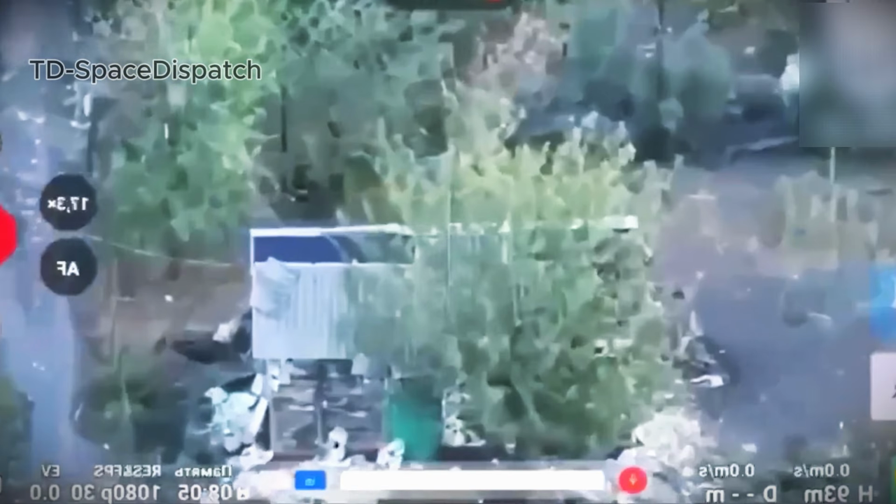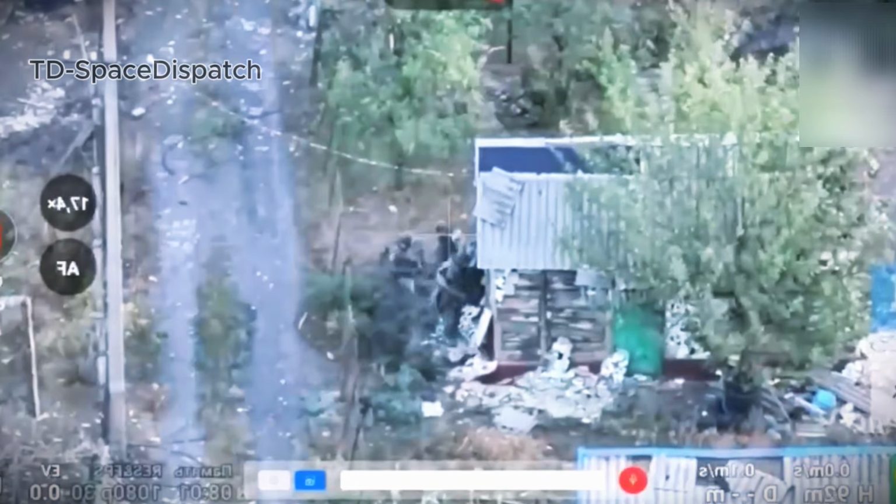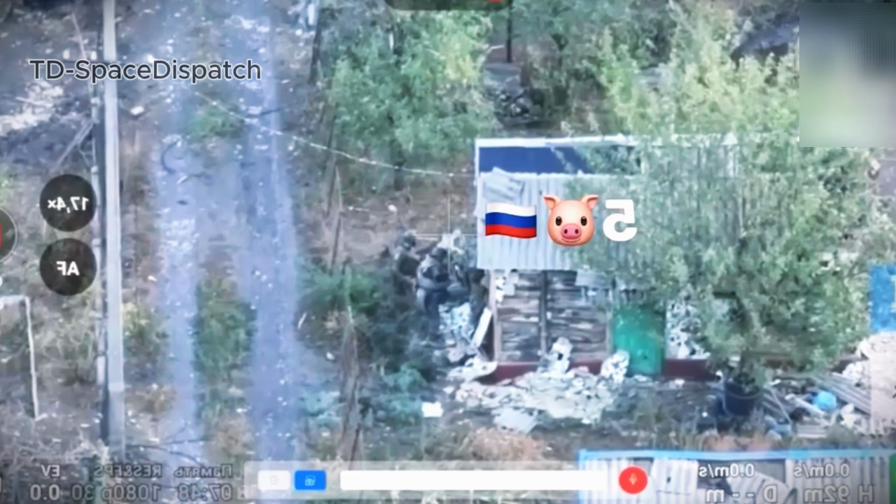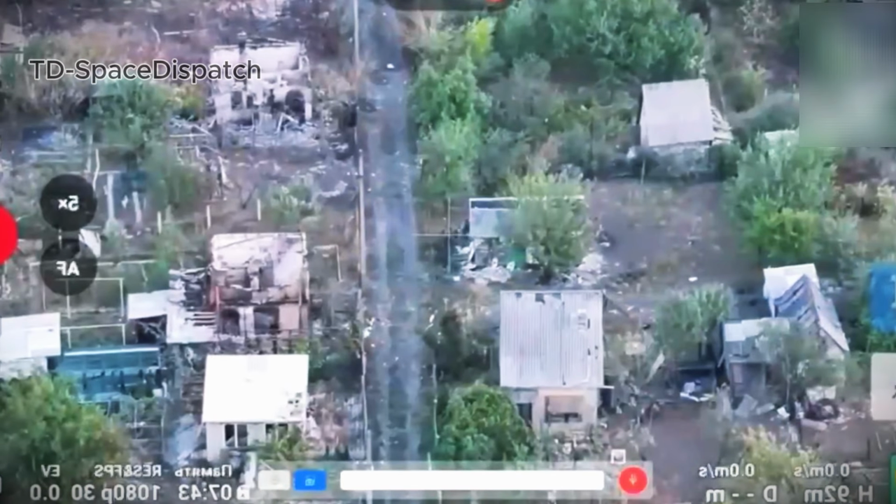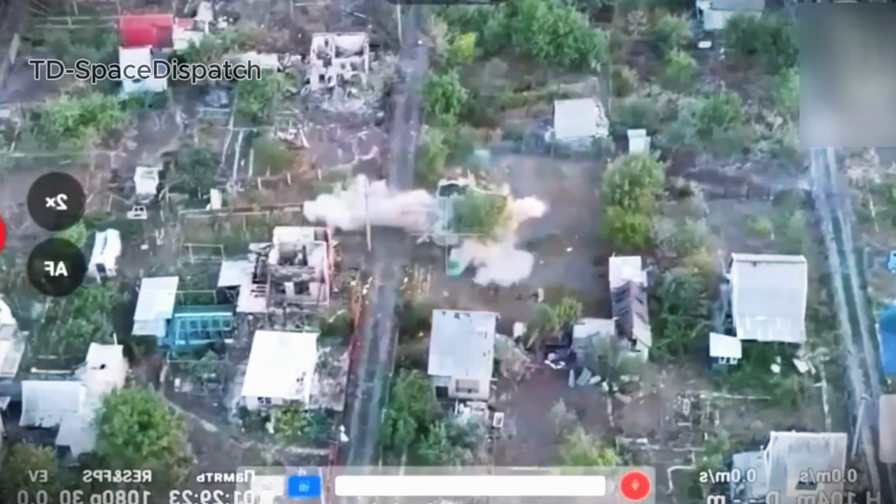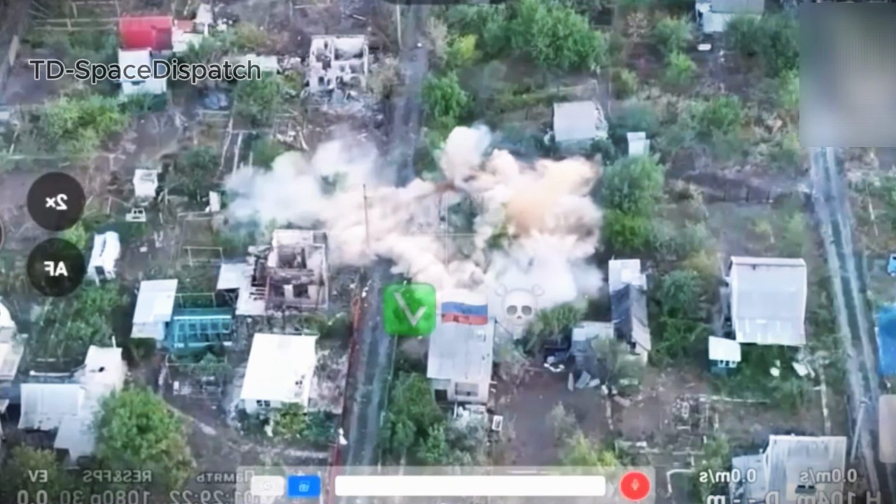5 Russian soldiers took cover behind an abandoned house, hoping its walls would shield them from the drones above. Minutes passed, and they moved inside, thinking the search had ended. But a Ukrainian FPV drone had already locked the location. It entered the structure and completed its strike, neutralizing the group. Once again, terrain offered no safety when precision eyes guided the attack.